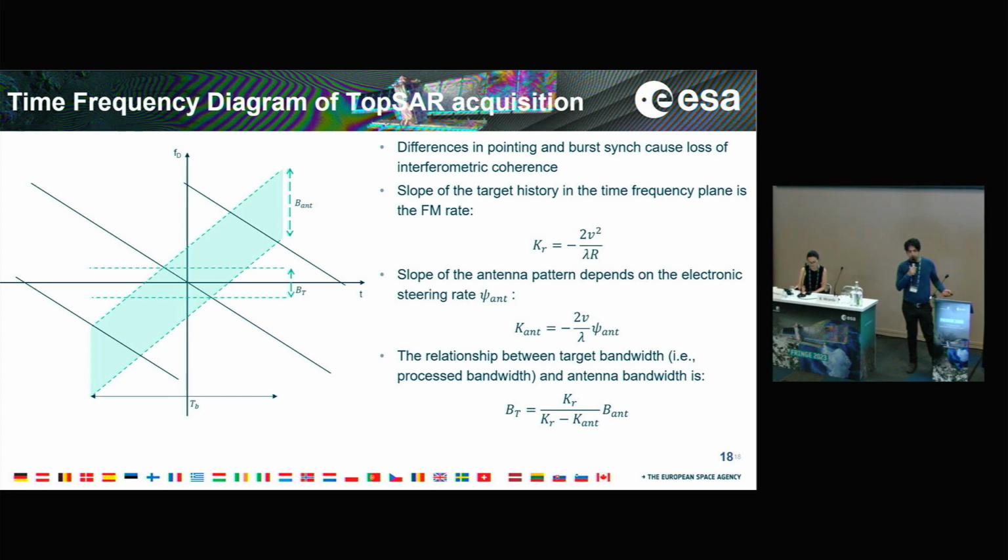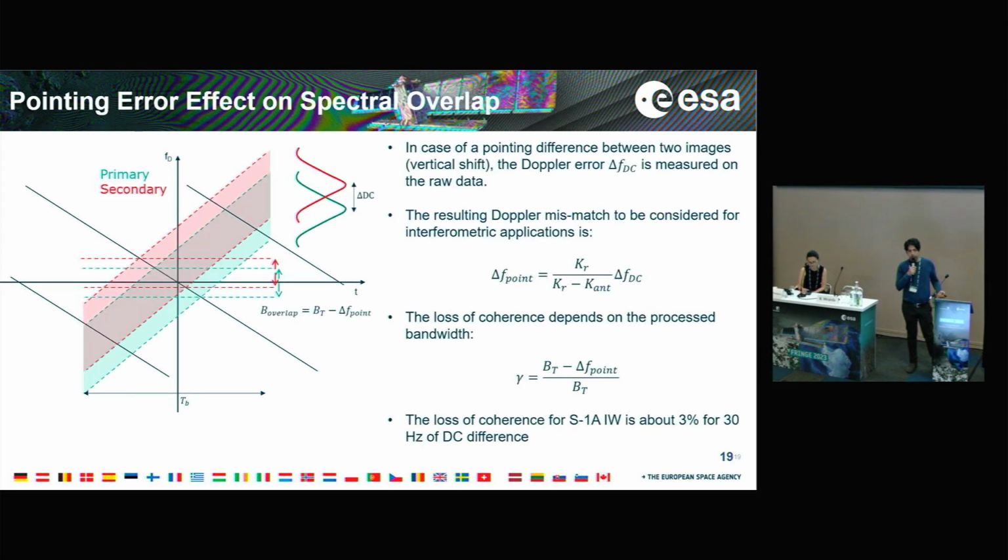Of course, when we create an interferogram, we have to look at two acquisitions, and we have to look at the superposition between the bands of the two acquisitions. So a pointing error would cause, in this diagram, a vertical shift between the two bands, which reduces the bandwidth in common and causes a decrease in the interferometric coherence.